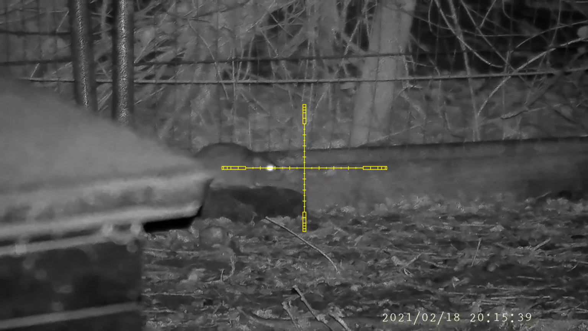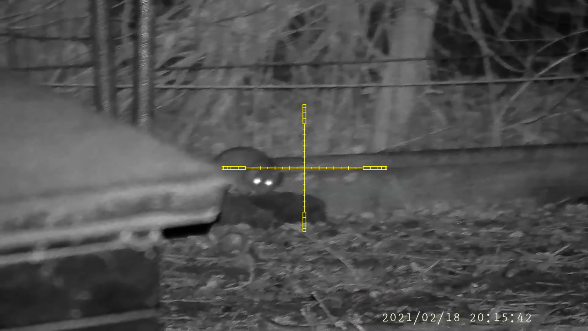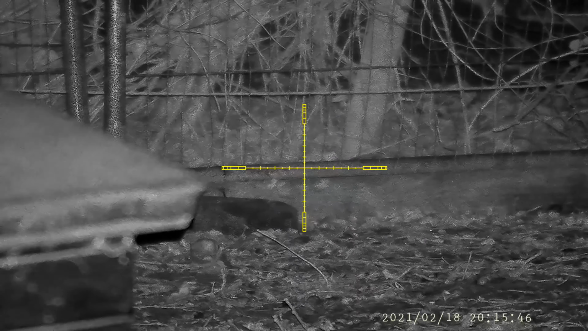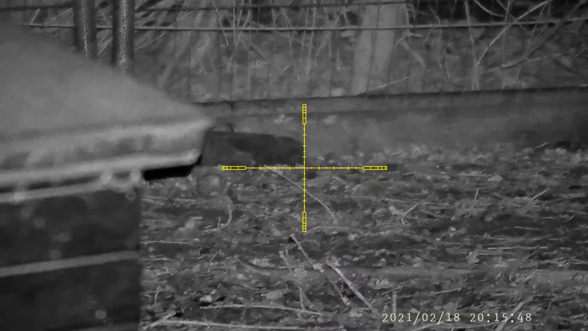I put some cat food out when I first arrived. This rat was obviously aware of it and was trying to find it. Didn't manage to, at least not before he got shot in the head anyway.